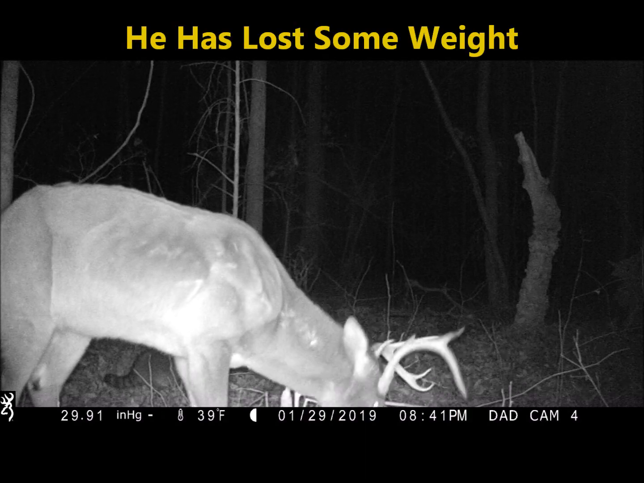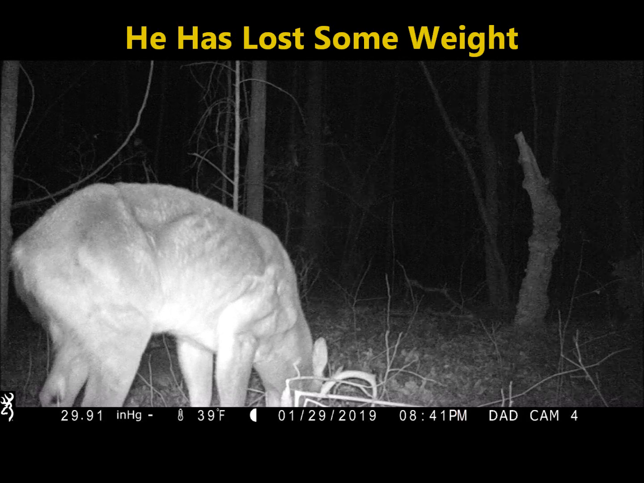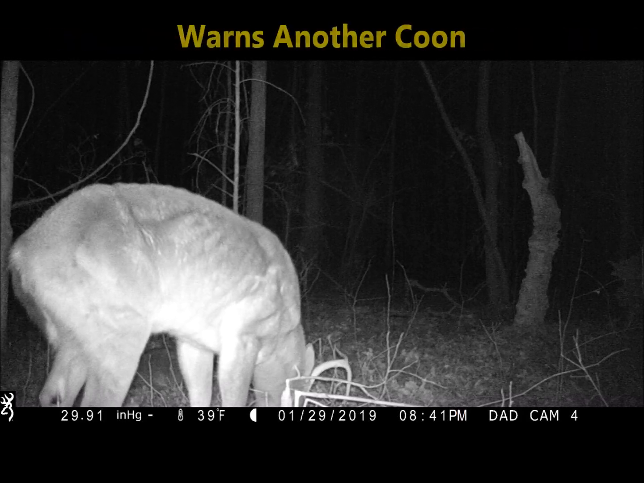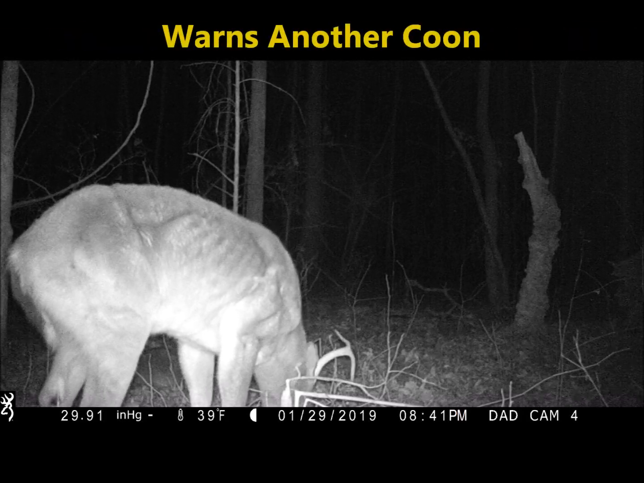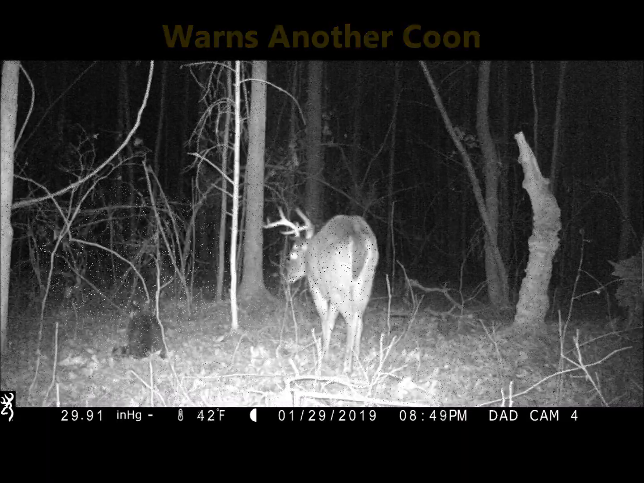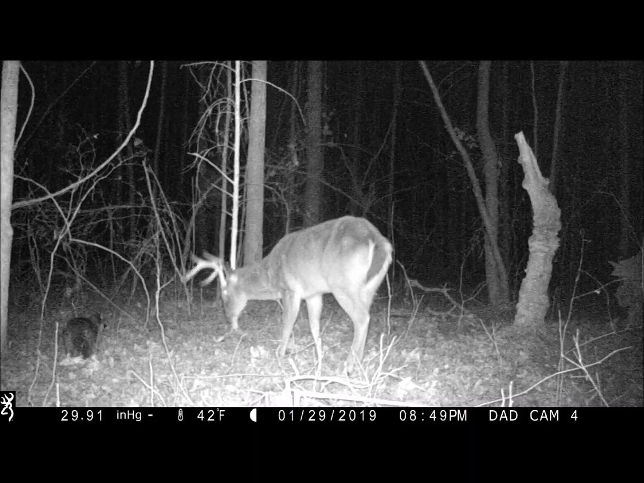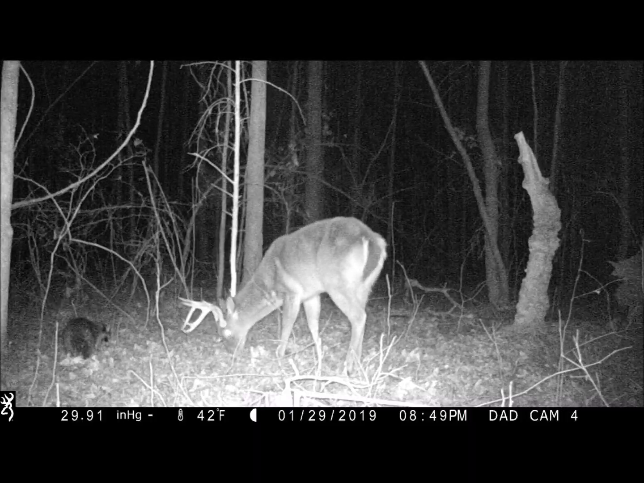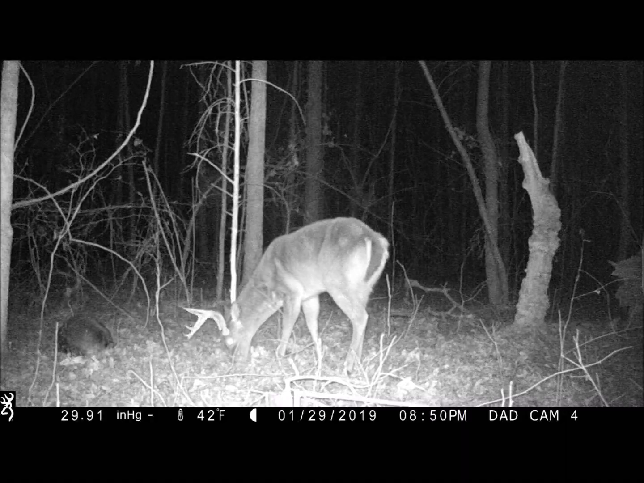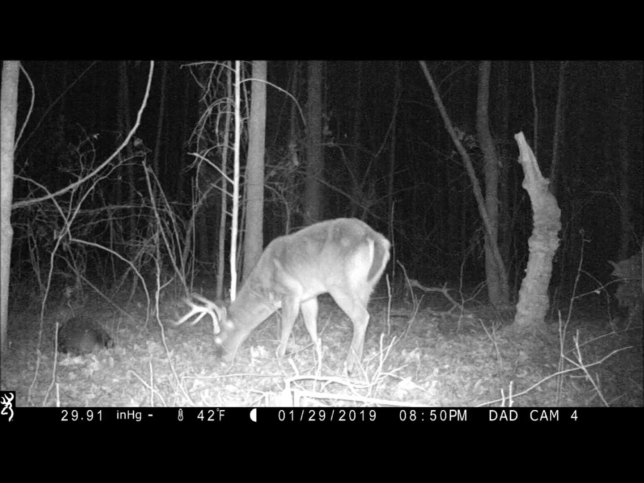Look at them ribs and that backbone. He's been rutting. He's been chasing. And now he's fixing to warn another coon. And what happens after this, I'm not sure. But it's something. It's off camera coming up here in just a minute.